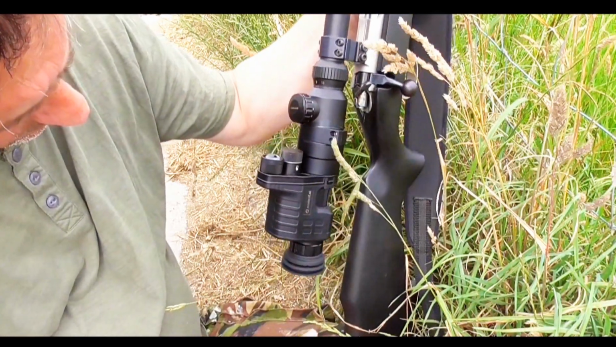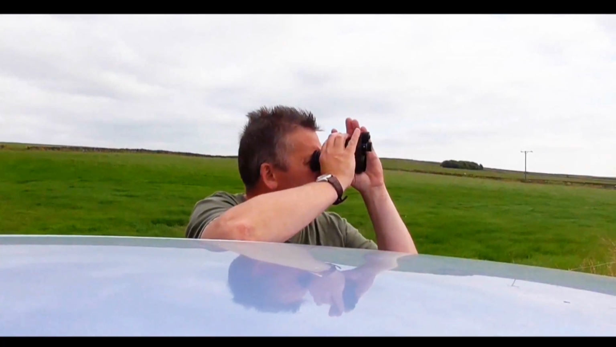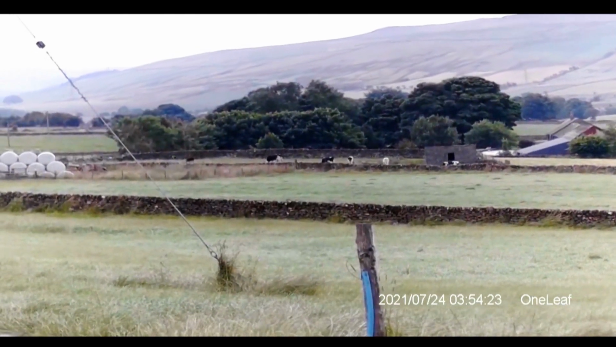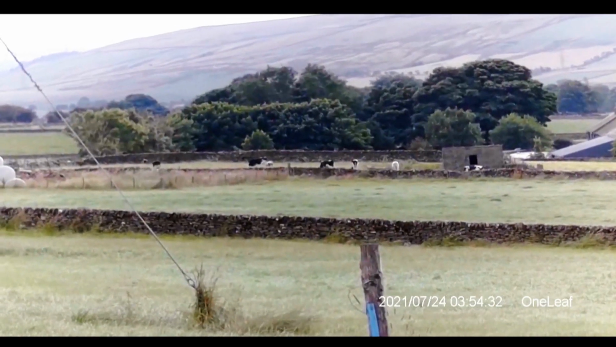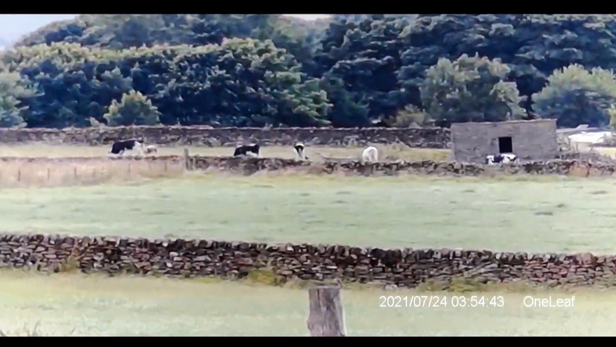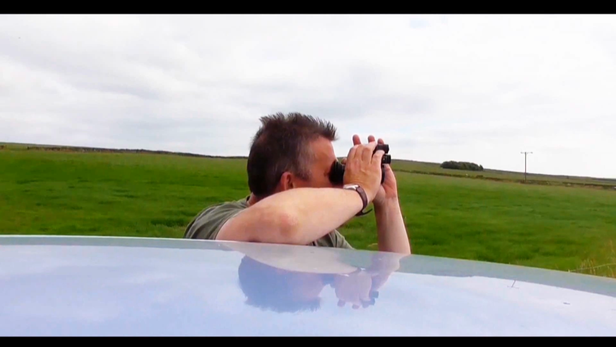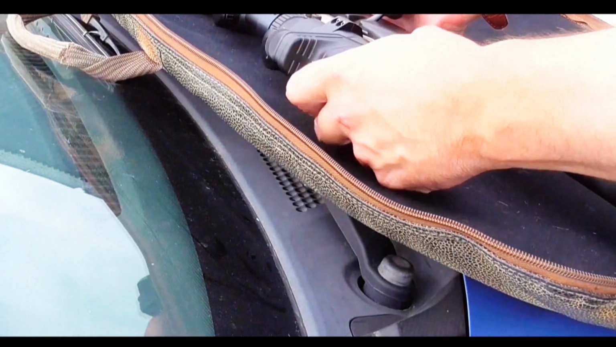And that's just me playing with the quick release on my old Bushnell scope. And me again, using the Commander as a spotter. It's got 3-step magnification. And so ends the abridged look at the Commander NV100.